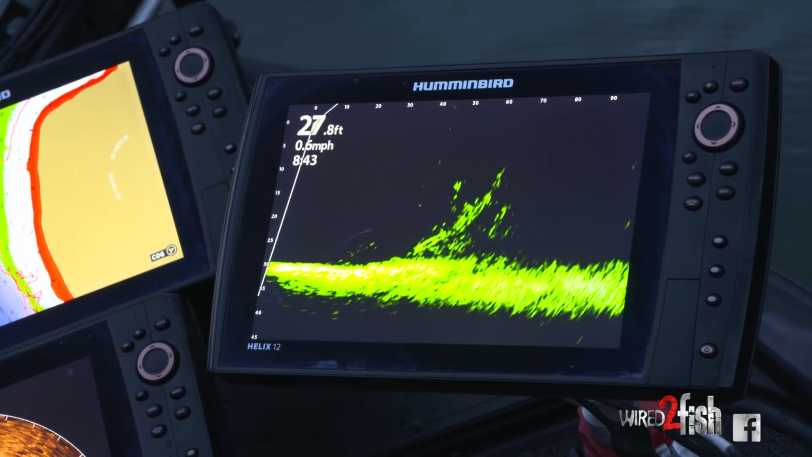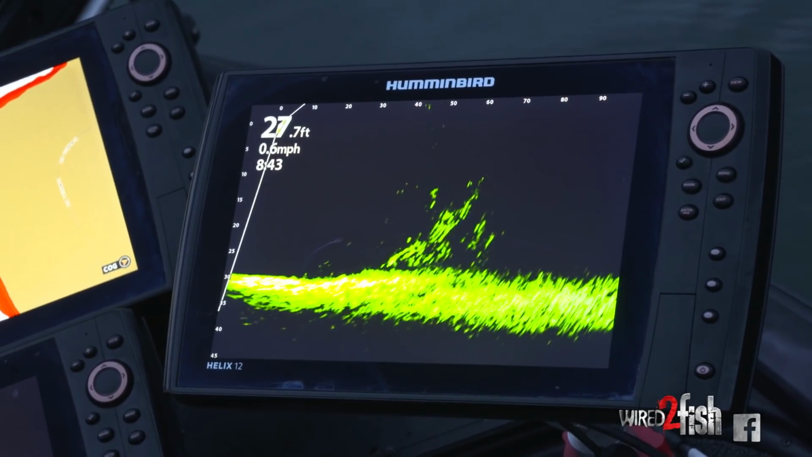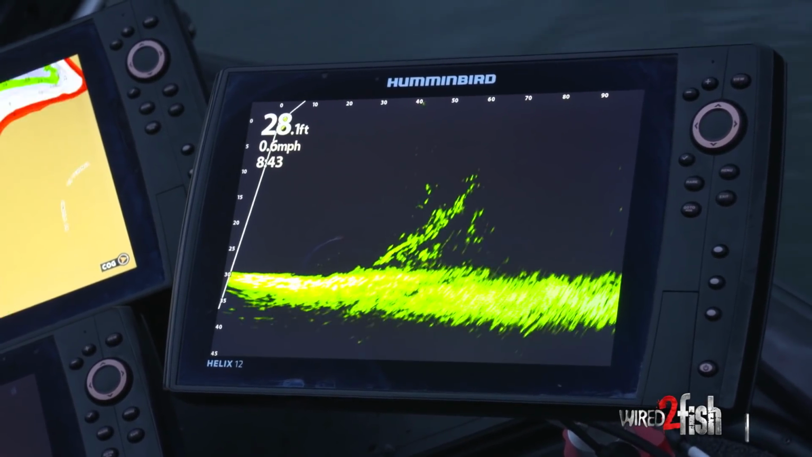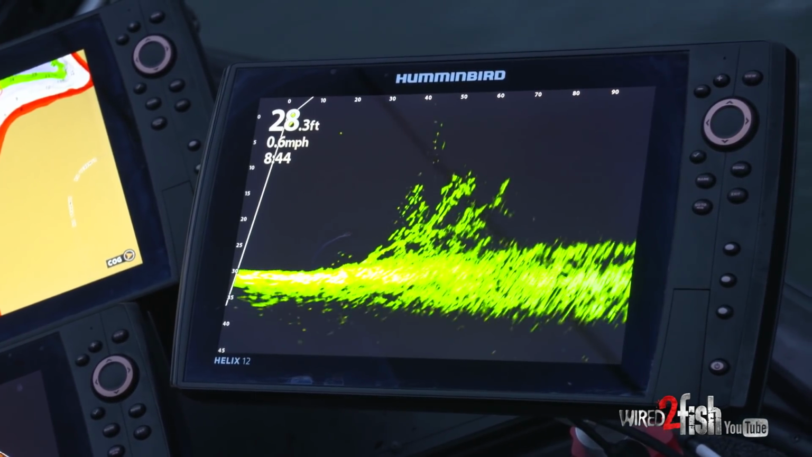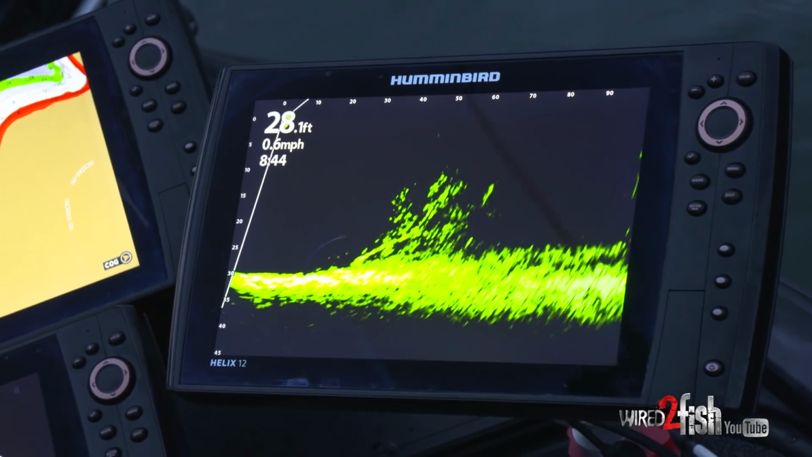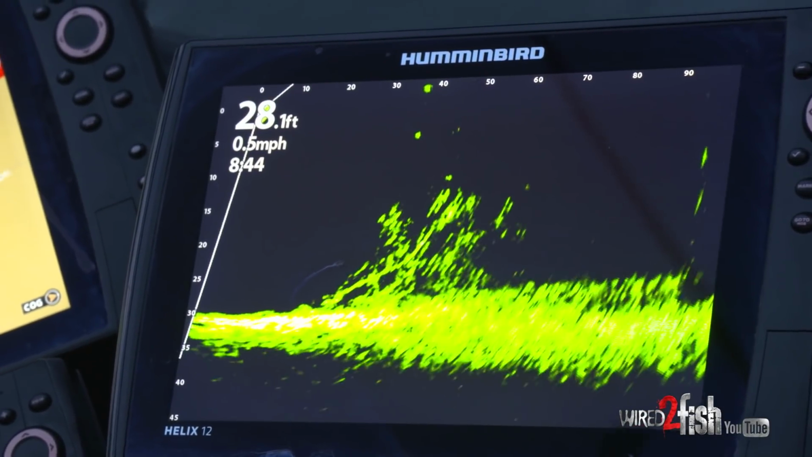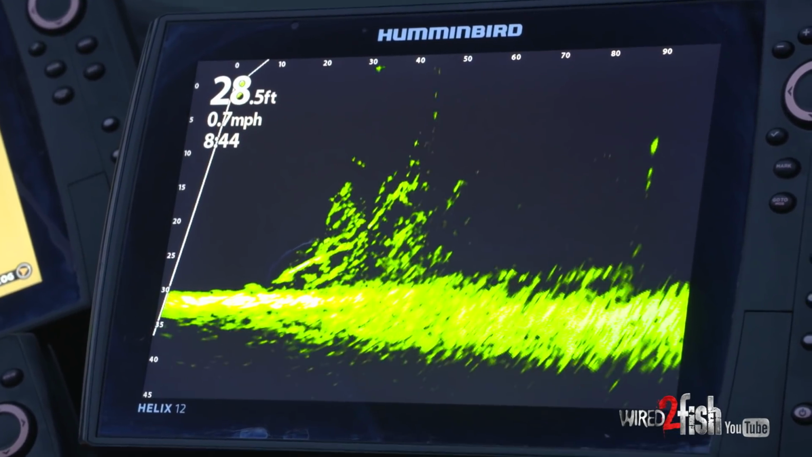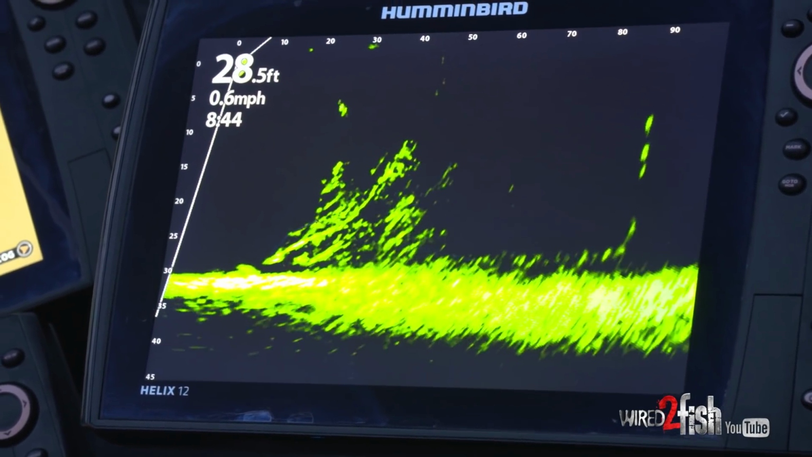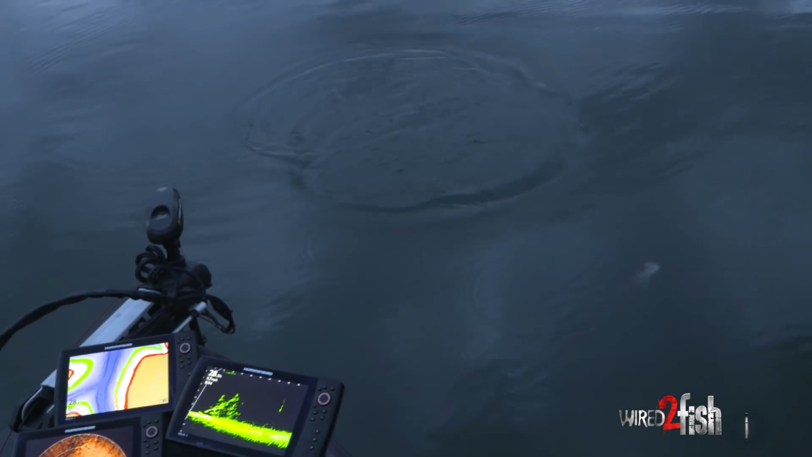Oh, there's a brush pile. I don't see a fish, but a lot of times they'll get in there. See if we can get one to come out of it. You can really see it now. There's my bait going right down to it. Here comes one, here he comes. Got him. He came right out of that brush pile and got it. That was cool.